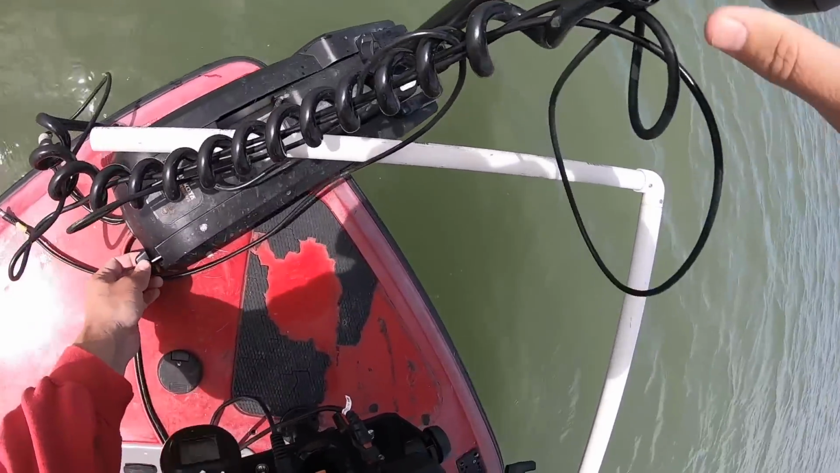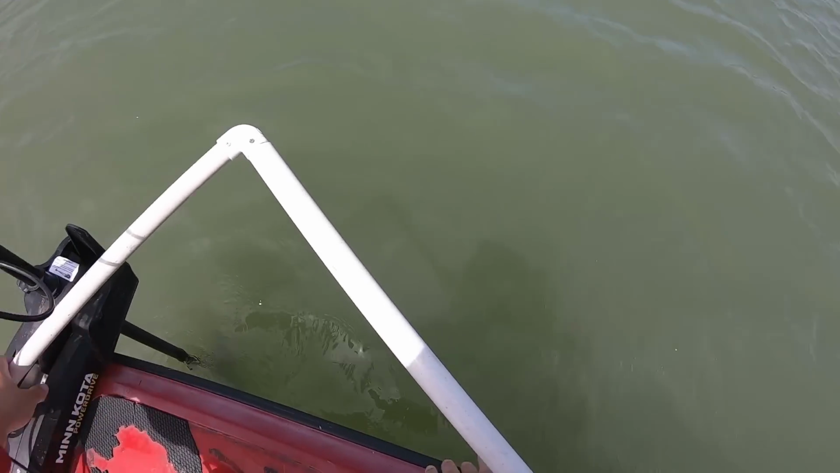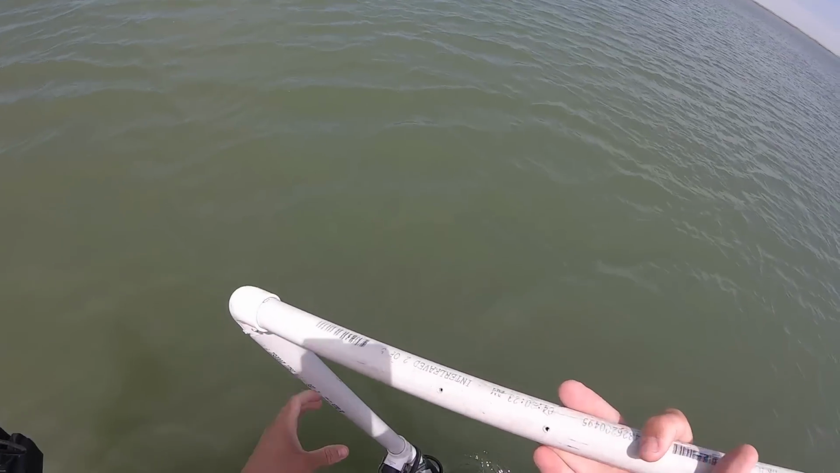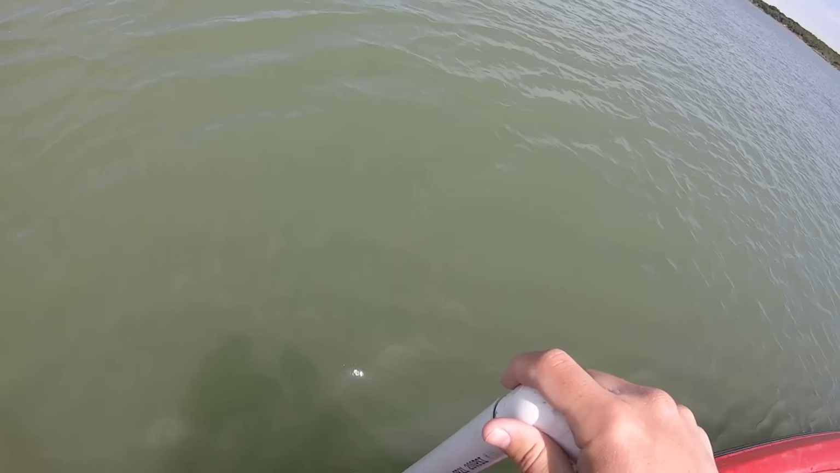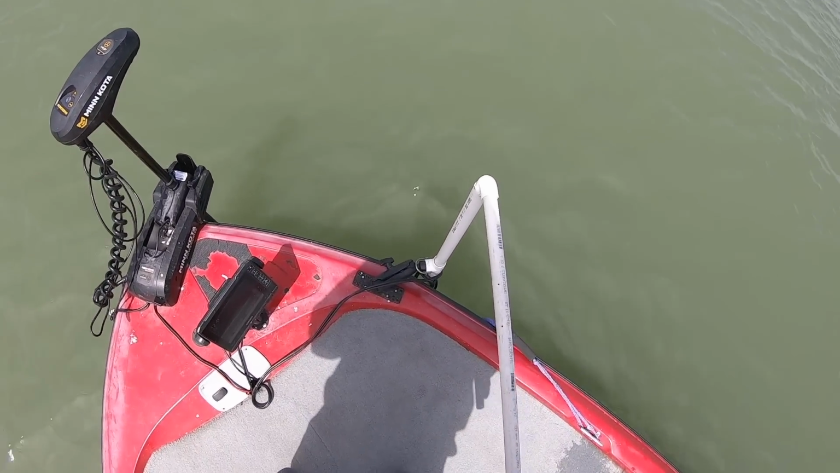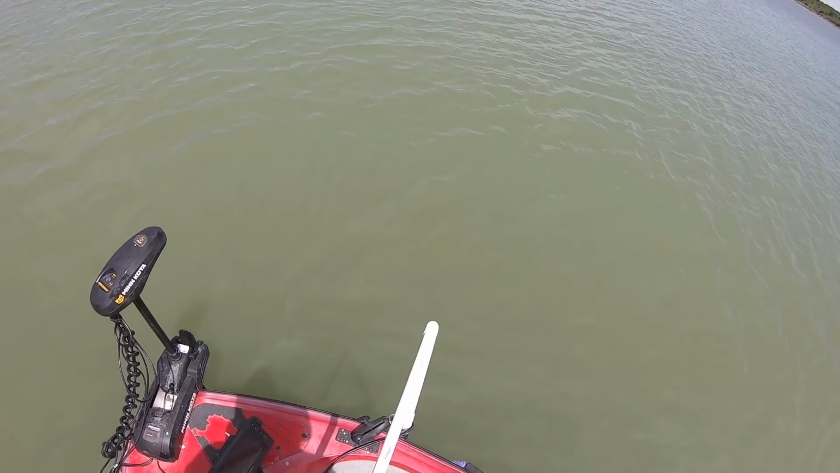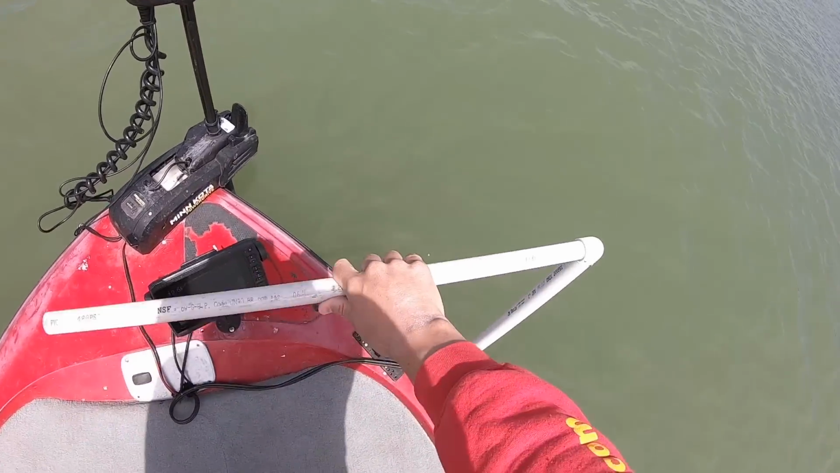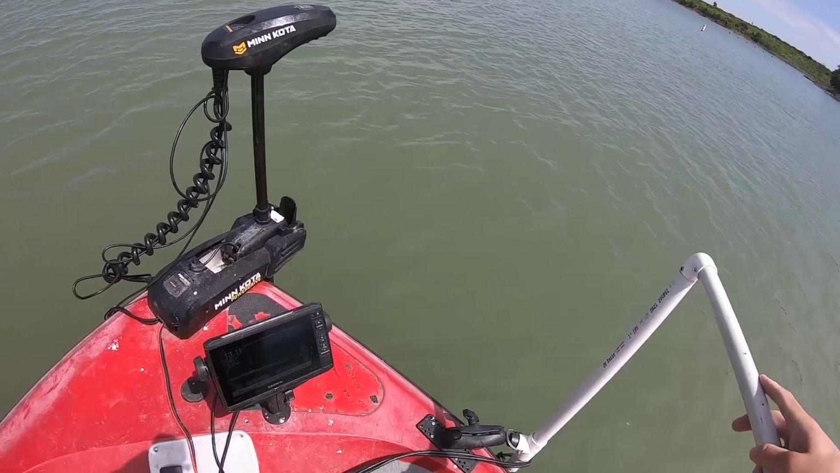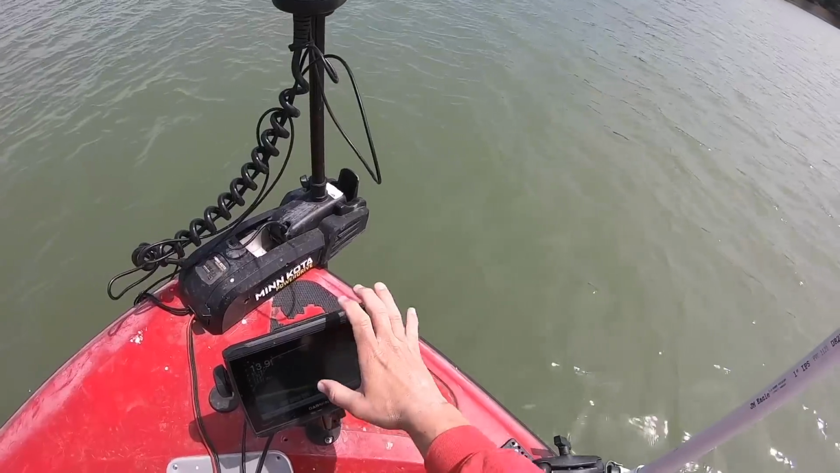All right, so this right here really allows me to look at that. A lot of times what I've noticed is I'm prop washing a lot of the stuff that I want to look at, and this Humminbird seems to be really, really sensitive to that prop wash. So I want to get over here and look at this with no interference and see exactly what we're working with. I'll just get on this live scope, push it out 40, 50 foot.